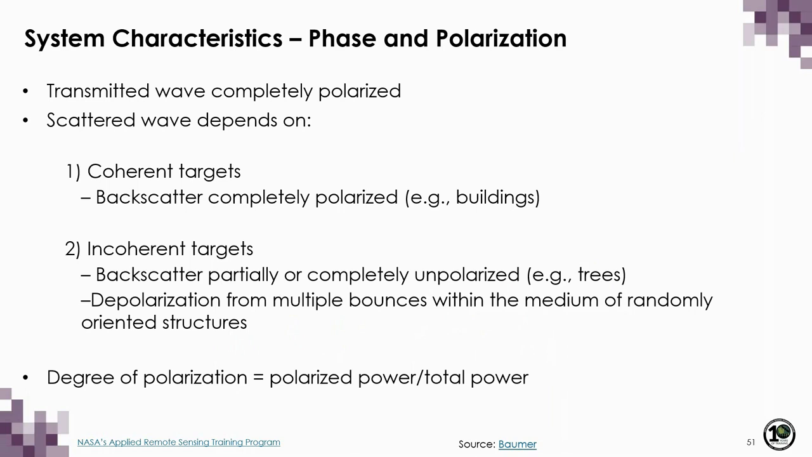We can define two different types of targets, coherent and incoherent. Backscatter from a coherent target is completely polarized, and examples include things like buildings. On the other hand, backscatter from incoherent targets can be partially or completely unpolarized.